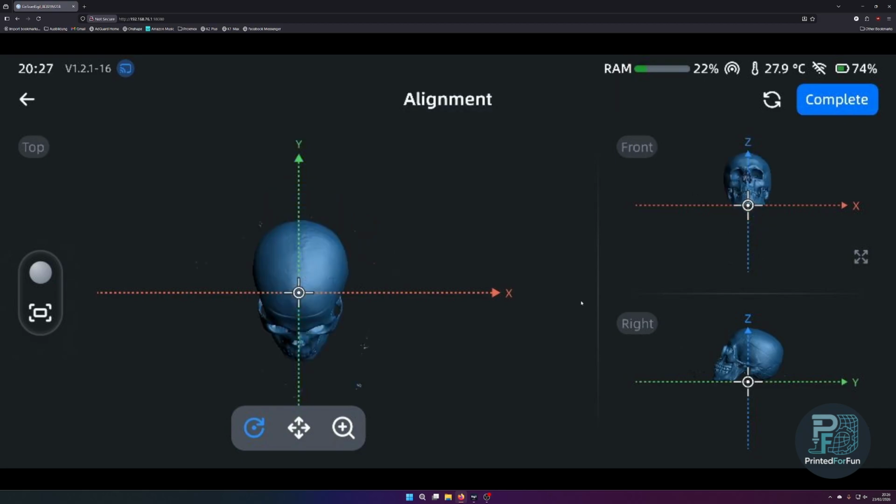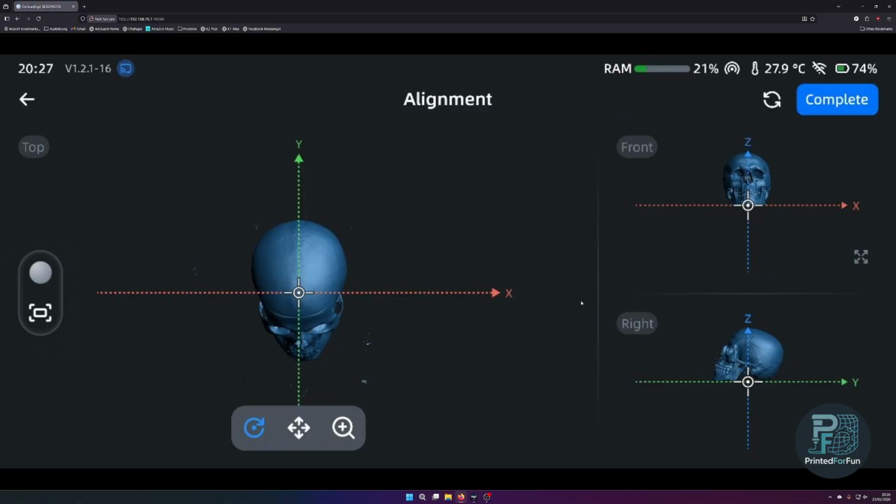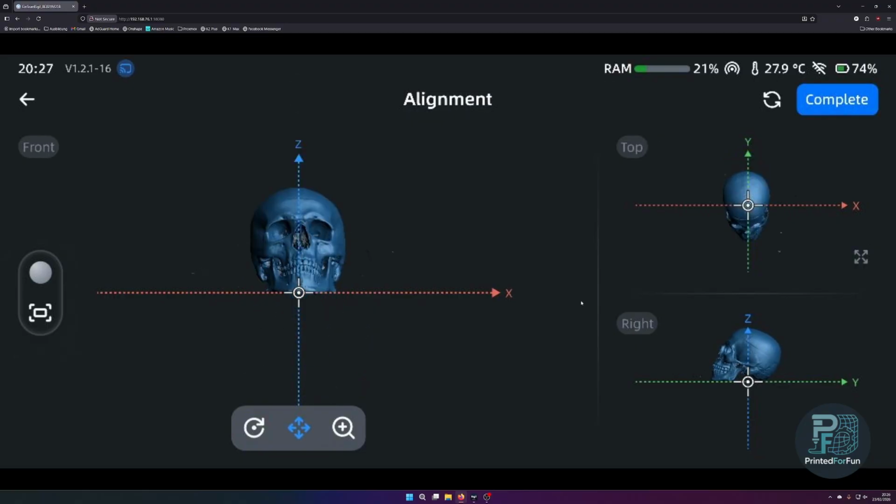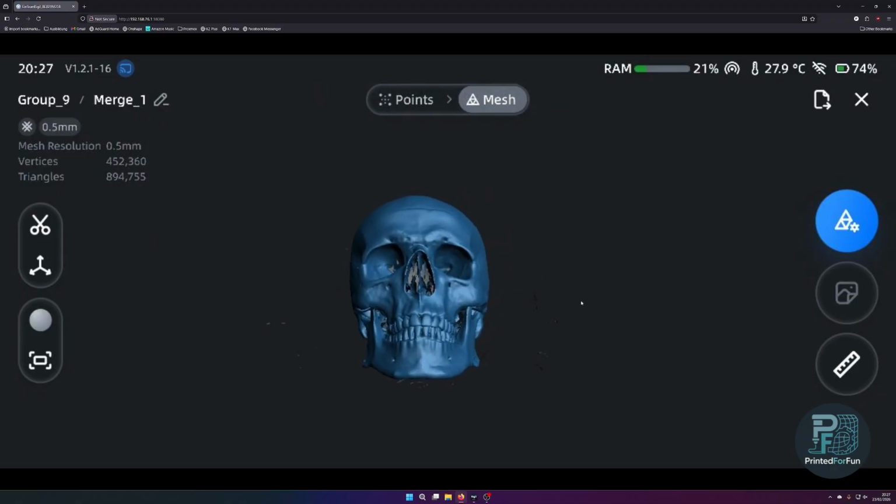So as you can see now, maybe let's rotate it a bit more like this, and small movement, and a small movement now, like this. Now we can move it, and I would say it looks quite fine. So now let's complete the alignment, and it looks good.